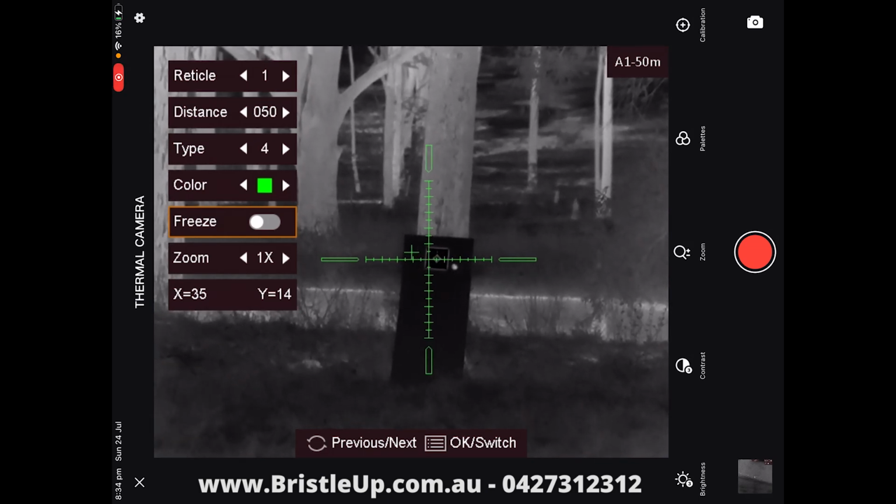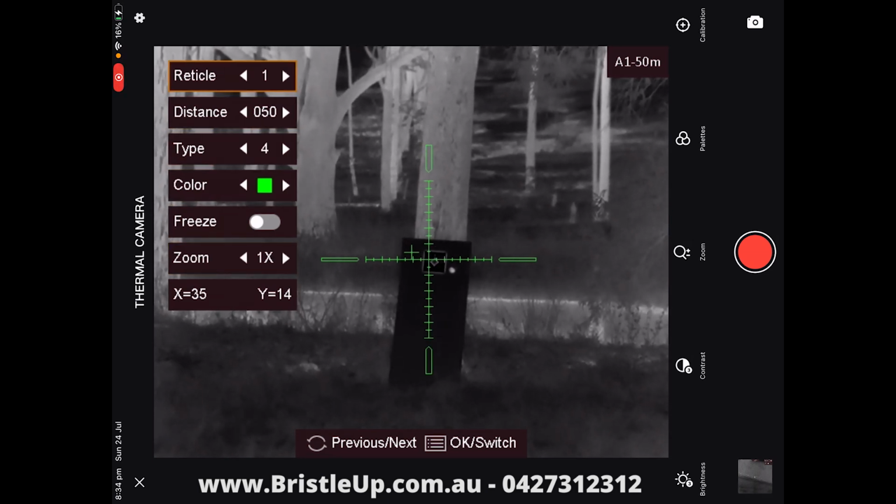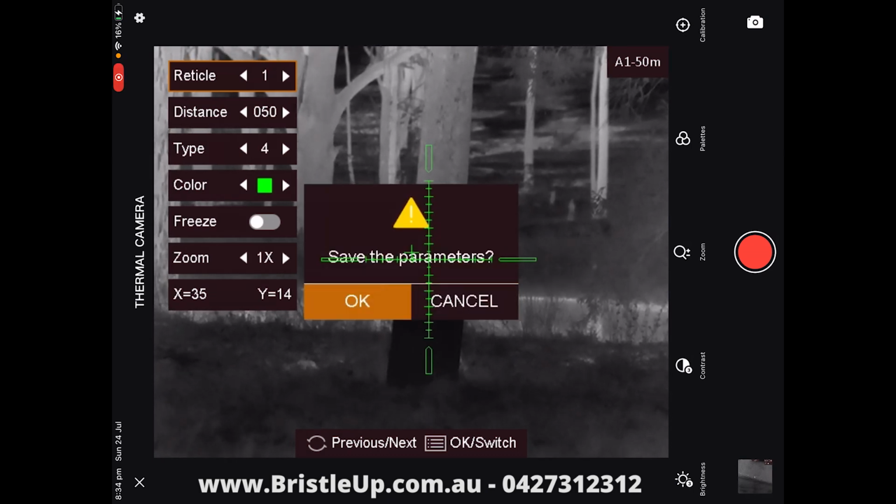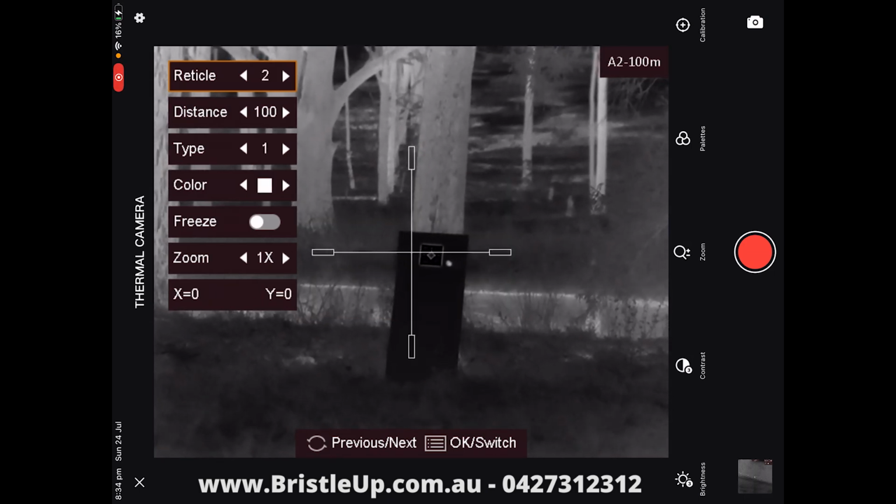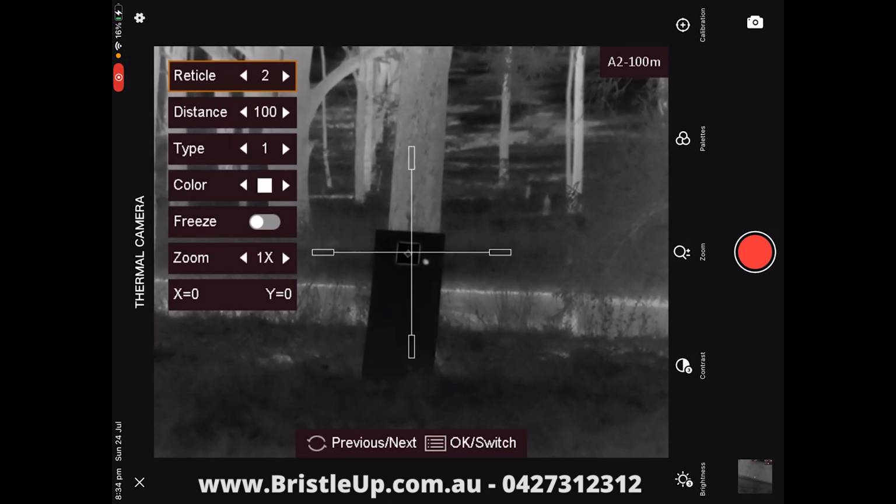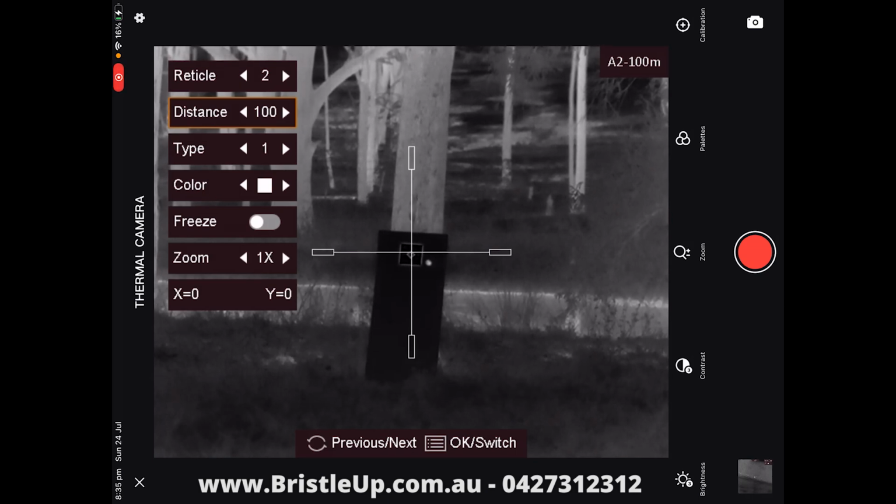Now if we wanted to, we could go back up to our reticle 1 and press our scroll wheel button. It'll come up with save parameters, so we want to save it. And now we move on to reticle 2. As you can see, reticle 2 is already set for 100 meters, so we could go through that process again and do it for 100 on a different reticle, so we could change between different distances on the fly, creating very precise accuracy for the different distances we want to shoot at.